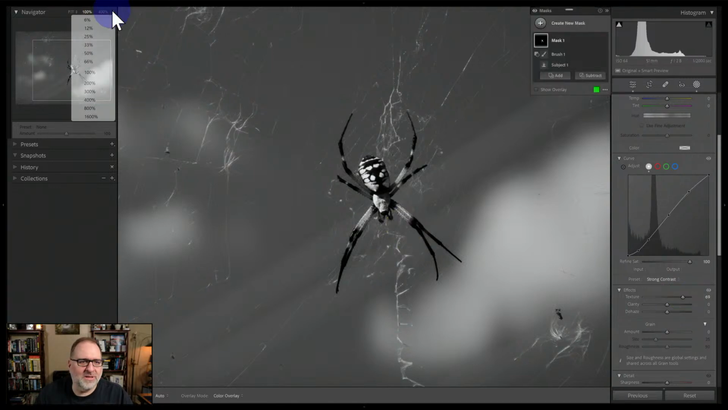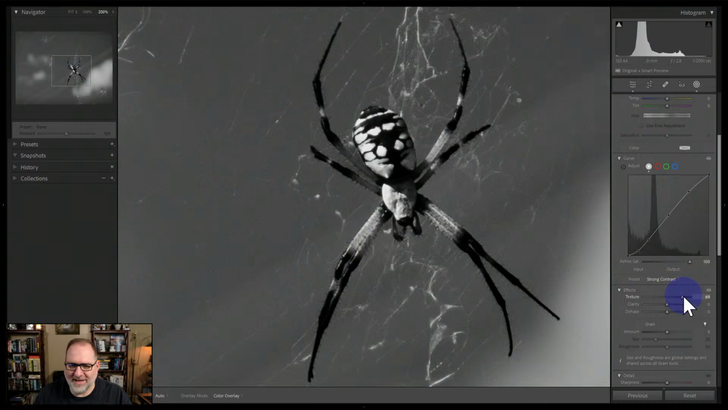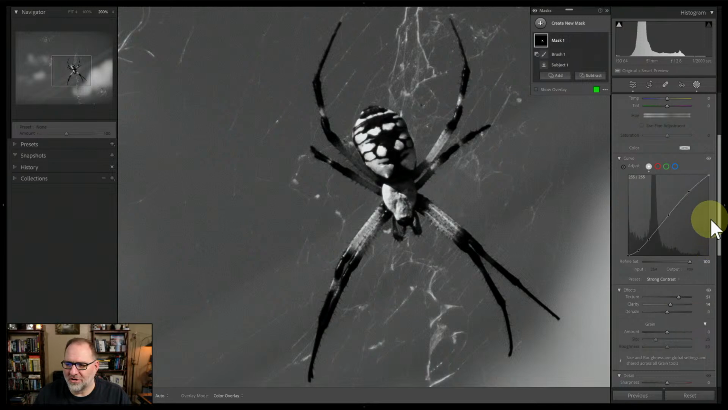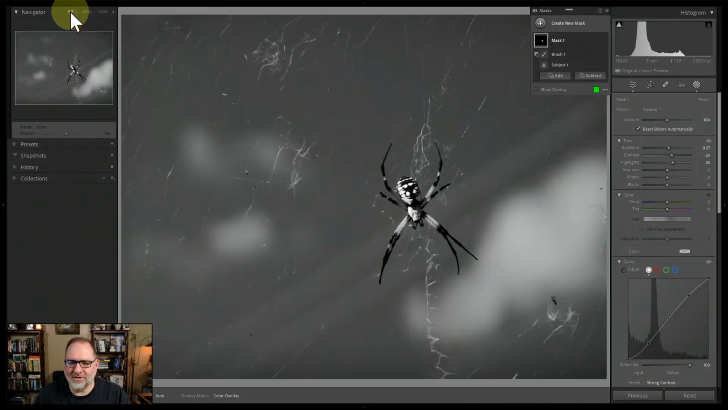I'm gonna zoom in a little bit in case it's hard to see on the stream, but you can literally see hairs on the arms of this thing when I kick up the texture. That is spooky. A little bit of clarity. Got to be careful with that. That'll add too much darkness. I want to make sure I'm actually punching up the highlights a little bit on this, and I might even bring up the exposure just a touch. There we go. So create some strong contrast in this little critter.